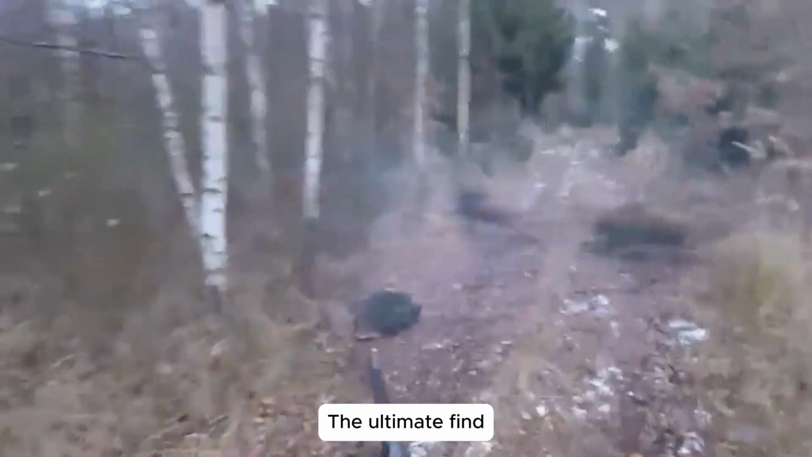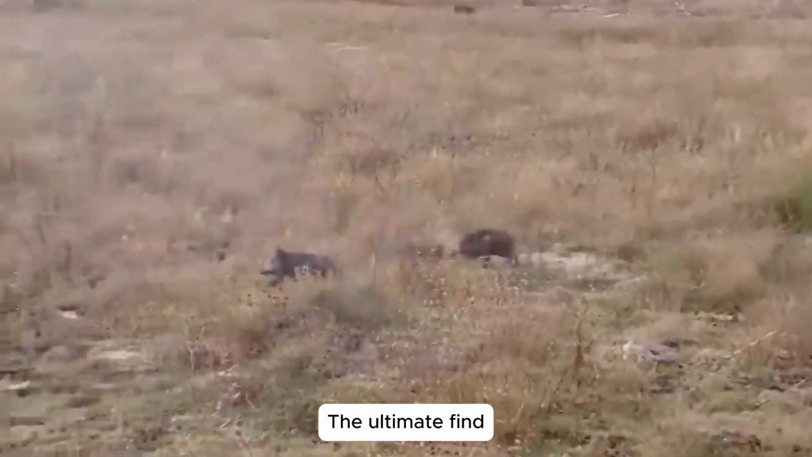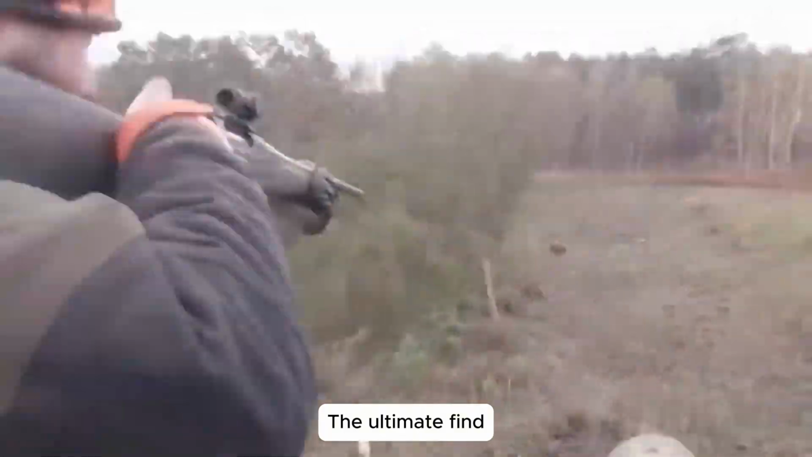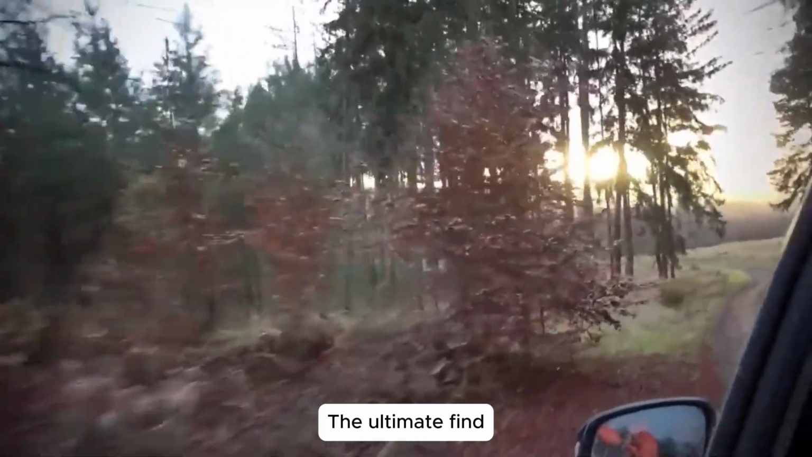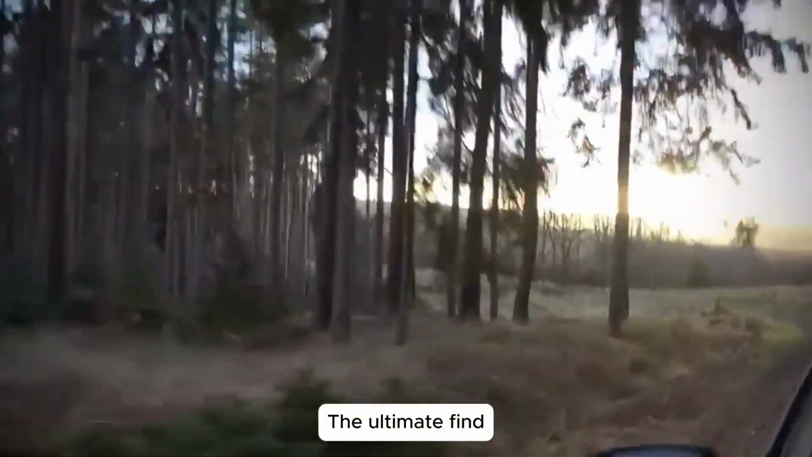Dawn mission in Texas. Today, at the first light of dawn, our team began its mission. Pickup trucks rumbled forward, loaded with experienced hunters and advanced tracking gear. Our objective was clear: to reach the most heavily affected areas and stop the destruction before the new growing season begins.